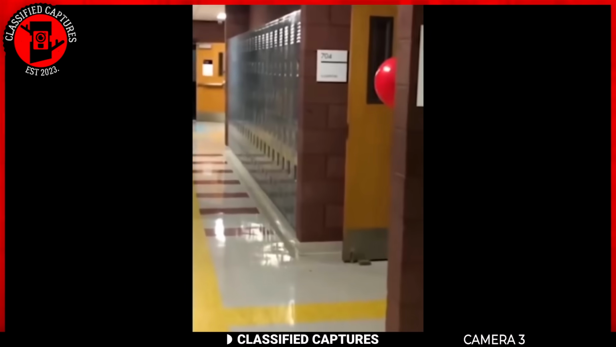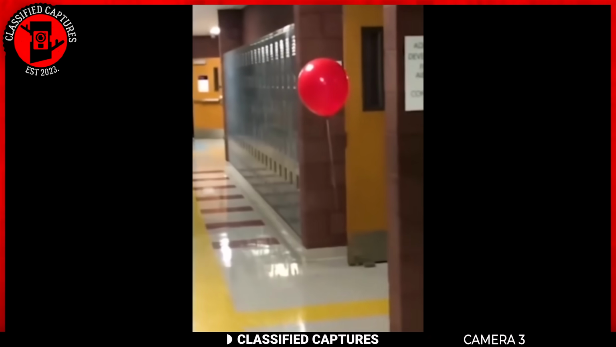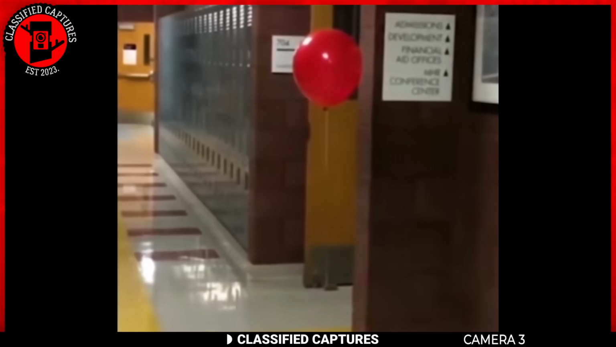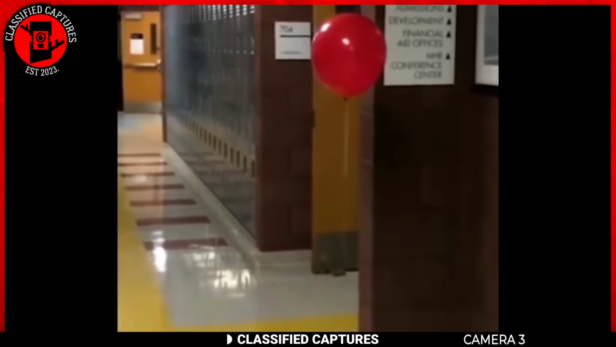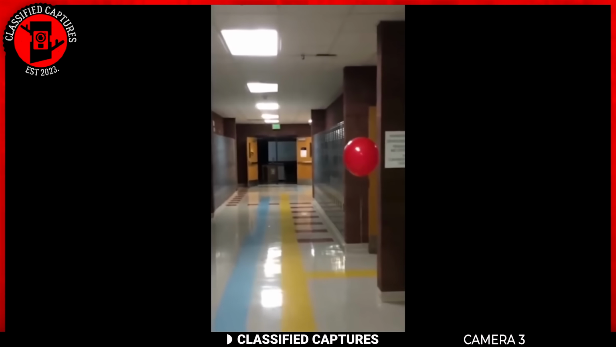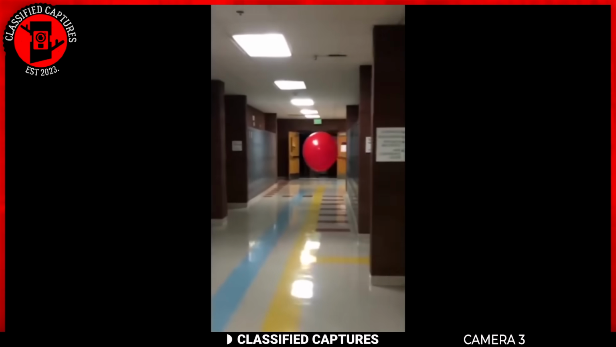The whole situation feels so strange that it makes you wonder. Is this just a weird accident, some crazy physics thing, or is there something supernatural going on with that balloon? And the fact that it looks like those creepy red balloons from Pennywise, well, just makes it even more unsettling.